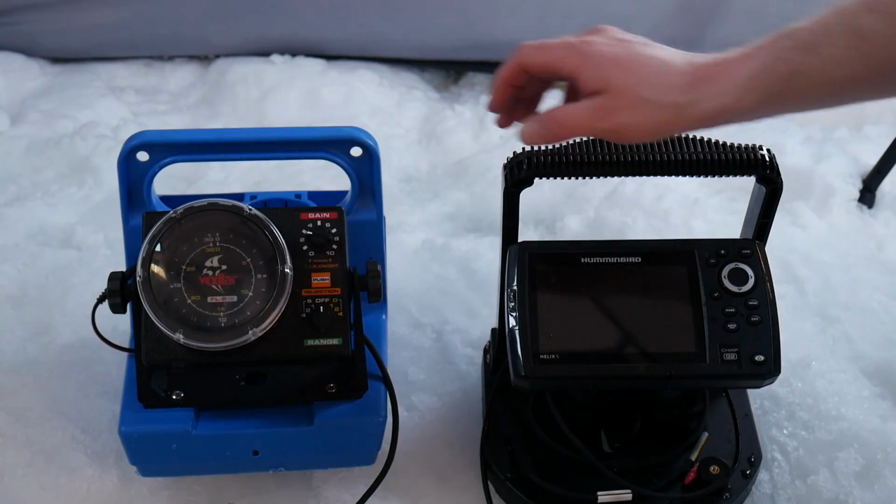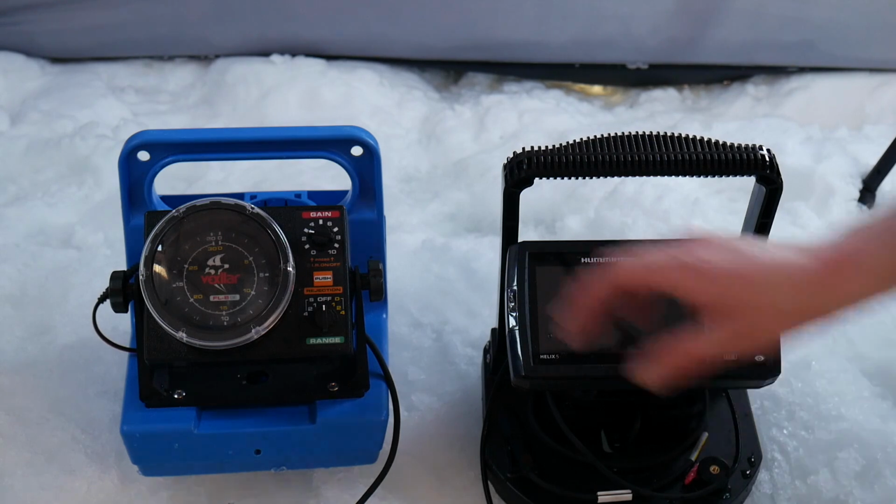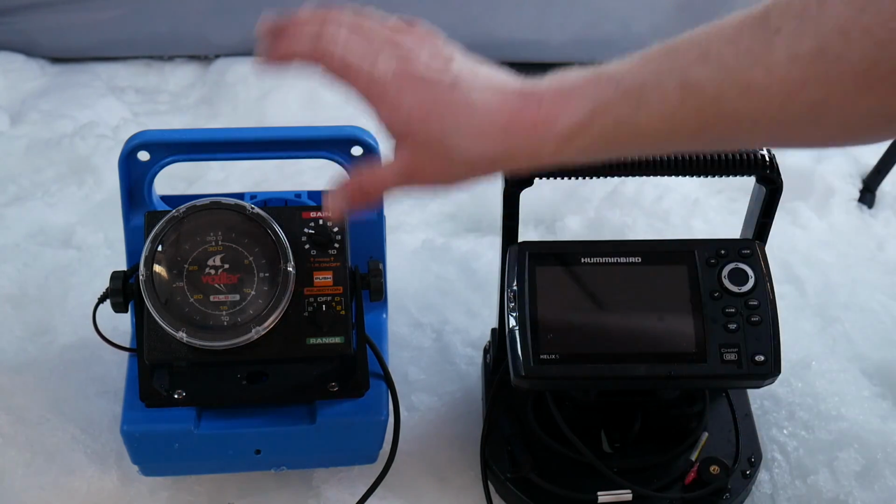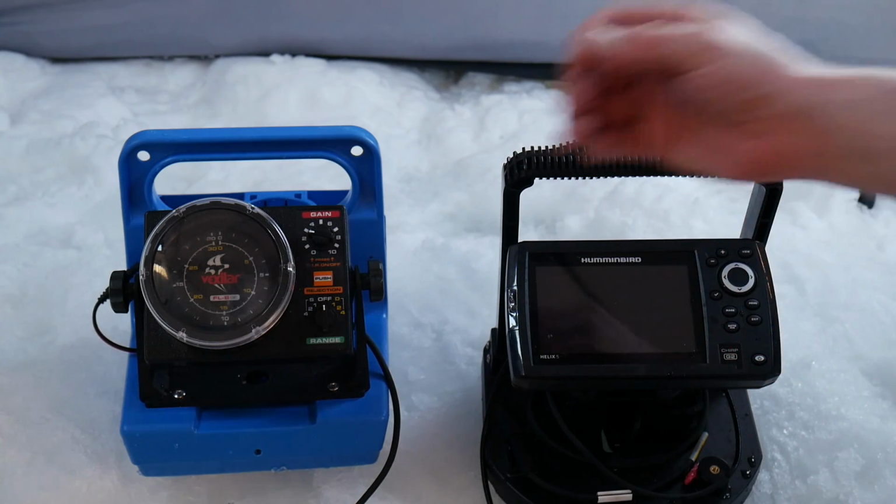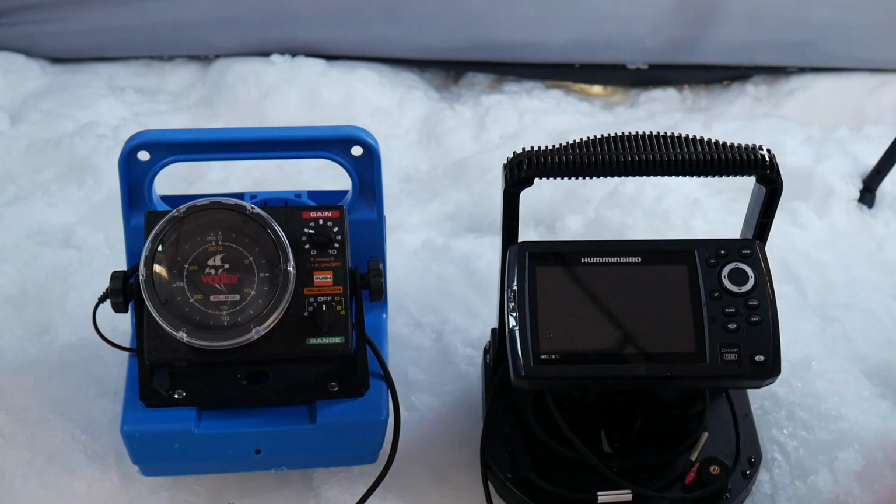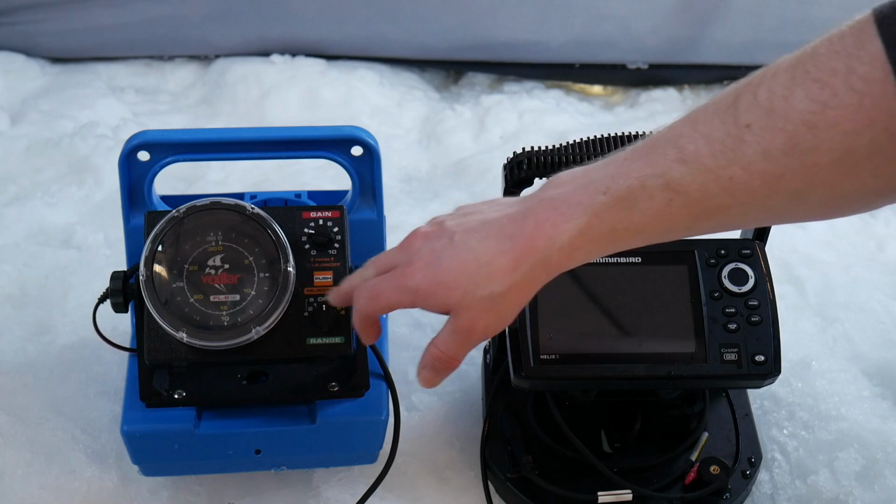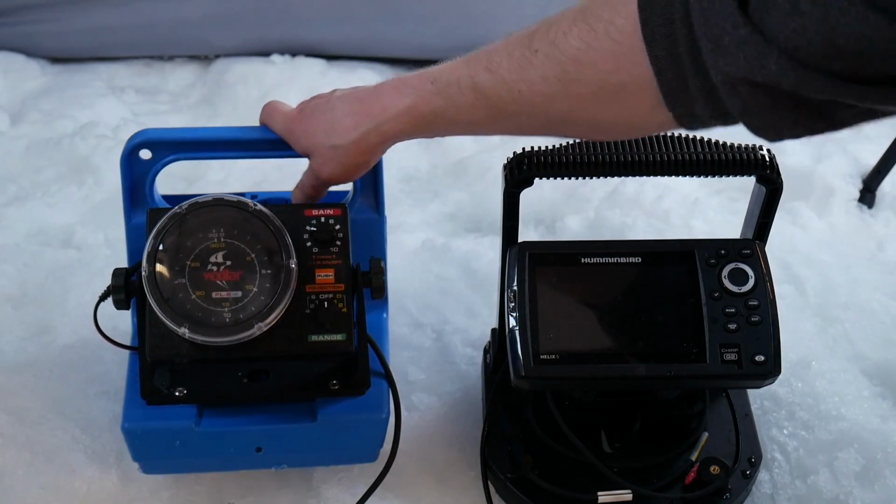Alright guys, before we get into this video, I just want to talk about these units before we turn them on. The Vexilar is a very simple unit. It's one of the first ice transducers that was really created for ice fishing, and everything about it is designed strictly for ice fishing. Great unit, portable, simple to use, and it's a really stellar piece of electronics that really amps up your ice fishing game. This unit retails for $279, and it's a great little bargain. If you're trying to amp up your ice fishing game, I would highly recommend the FL-8.